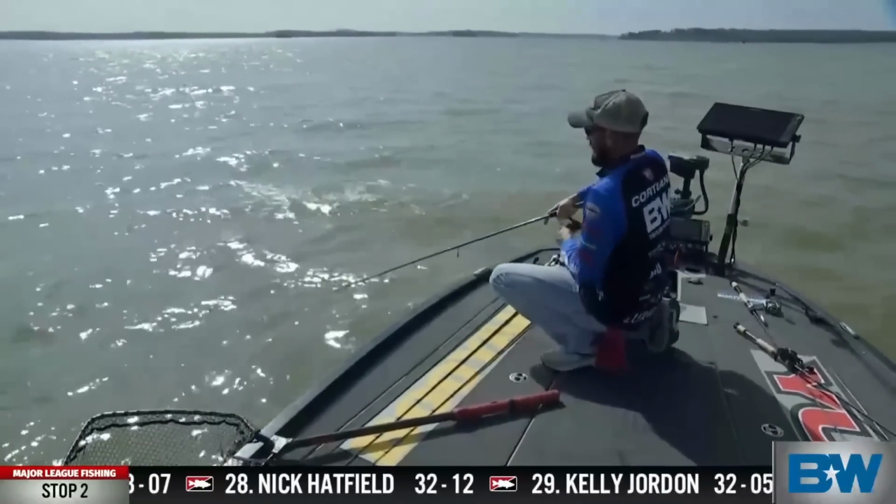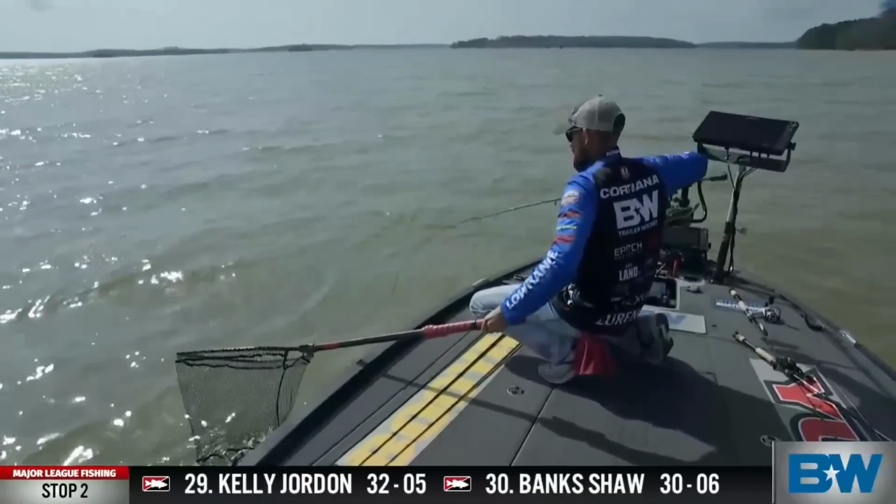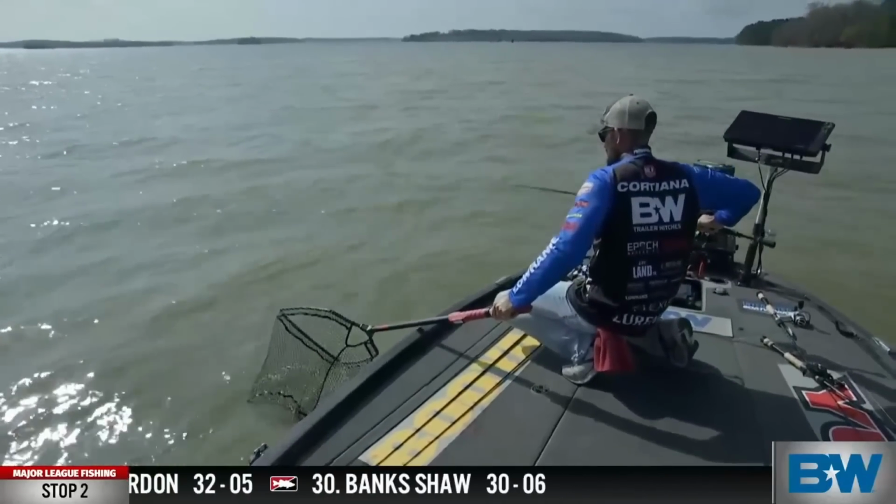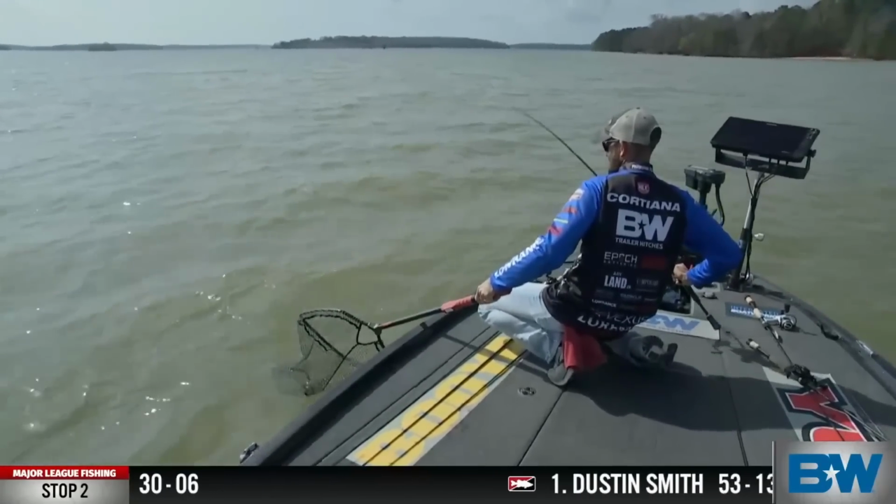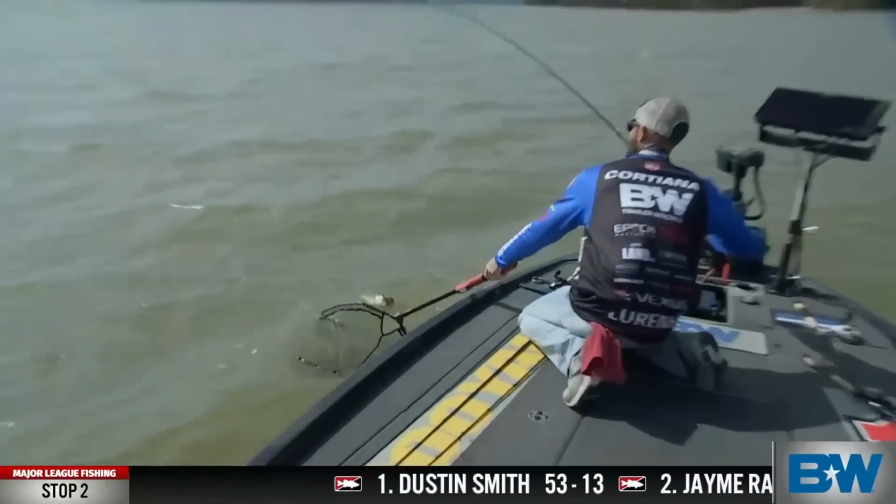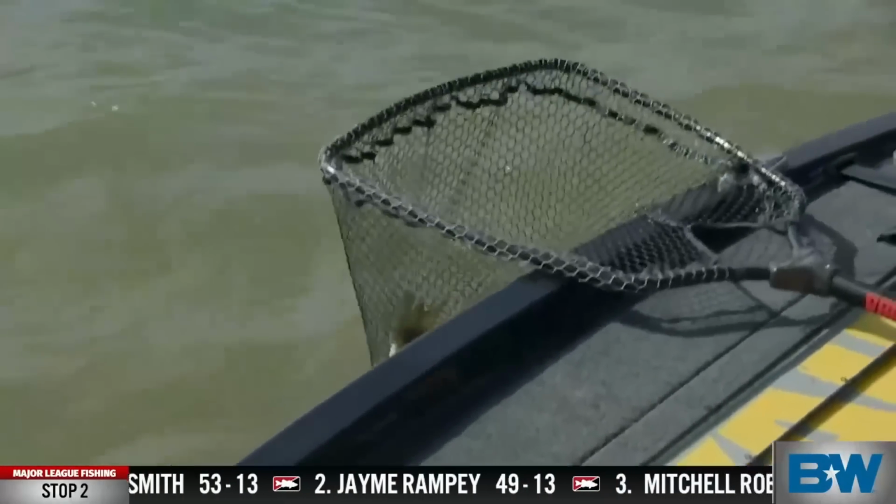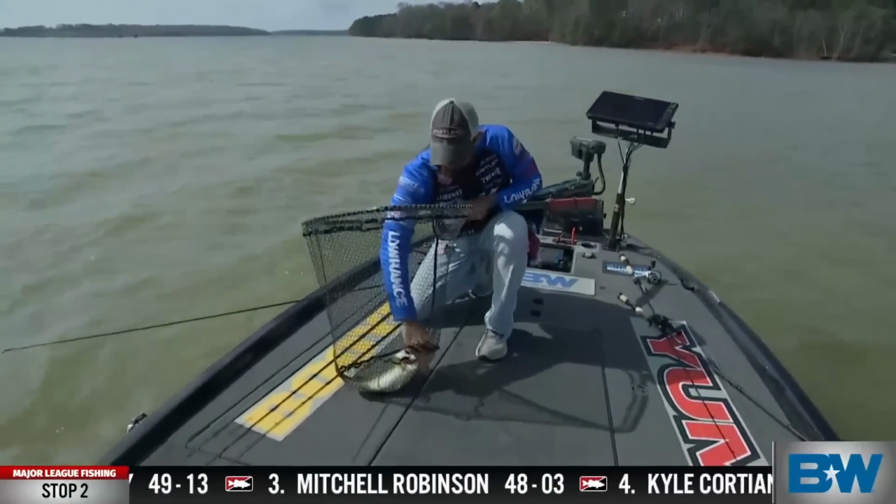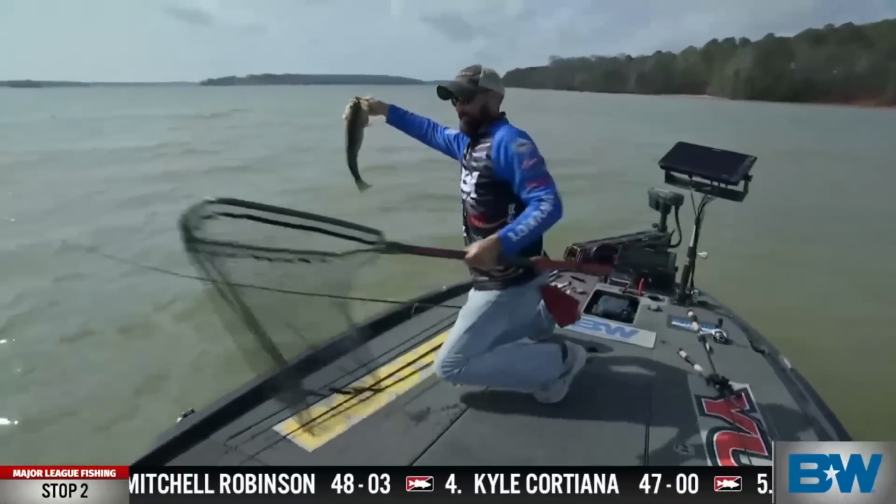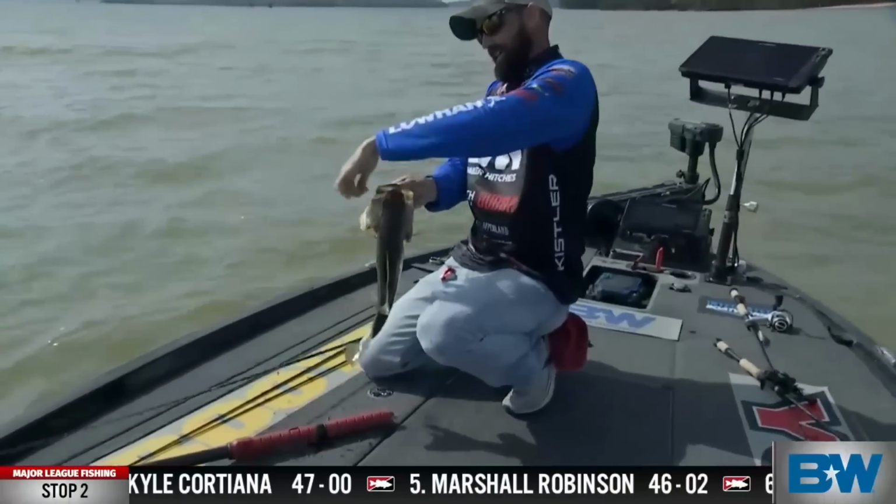Oh, that hook's just barely on the outside of his mouth there, dude. Just barely. Hopefully he stays on there. There we go. There's a pile of them sitting there. I'm sure they done moved off, but I was worried about that one after losing the first 4 or 5 bites we had. But there we go, guys.